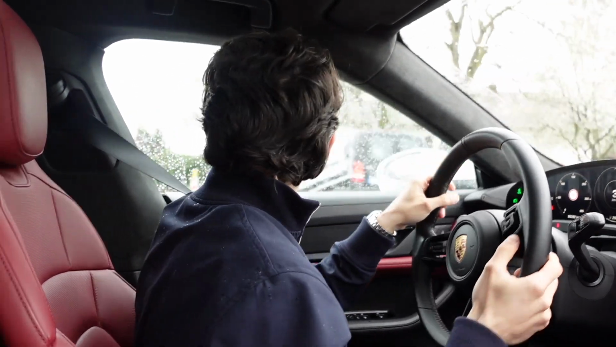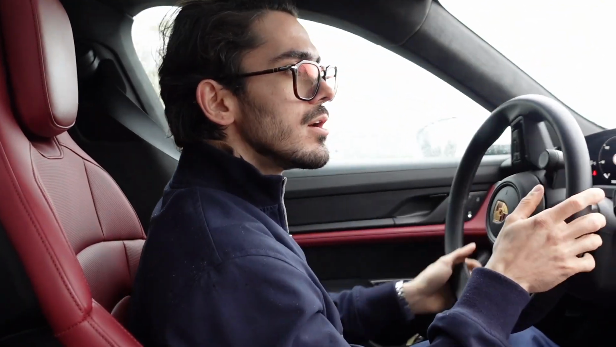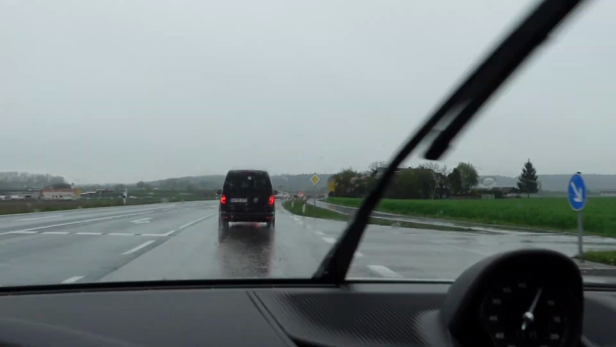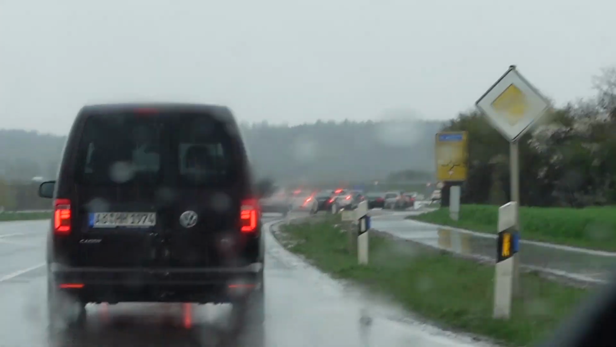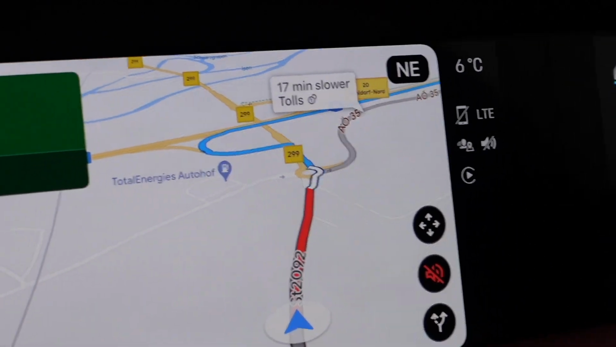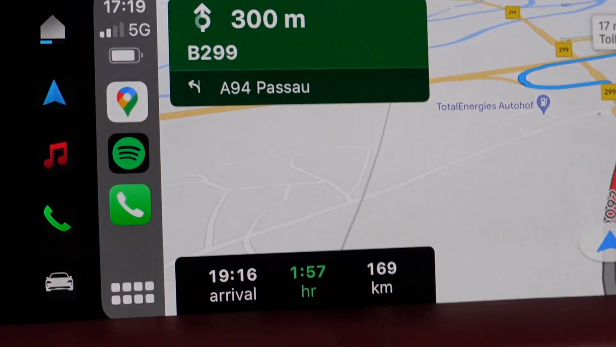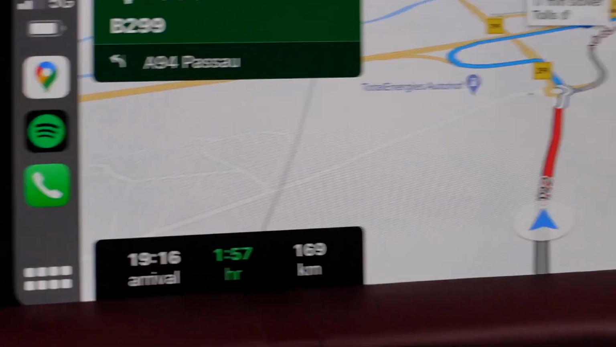Wait, where am I stopping? Seems that today is a little busy. Let's see how the traffic looks like. And this is our estimated time of arrival to Saint Valentin.